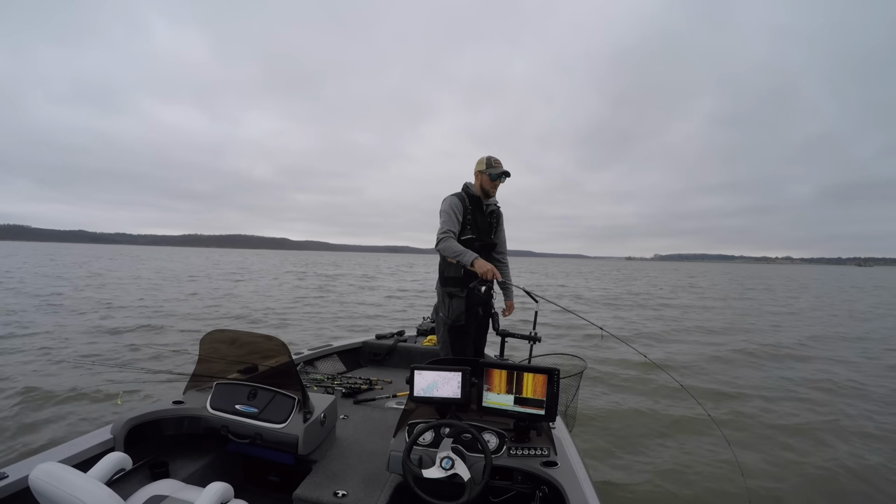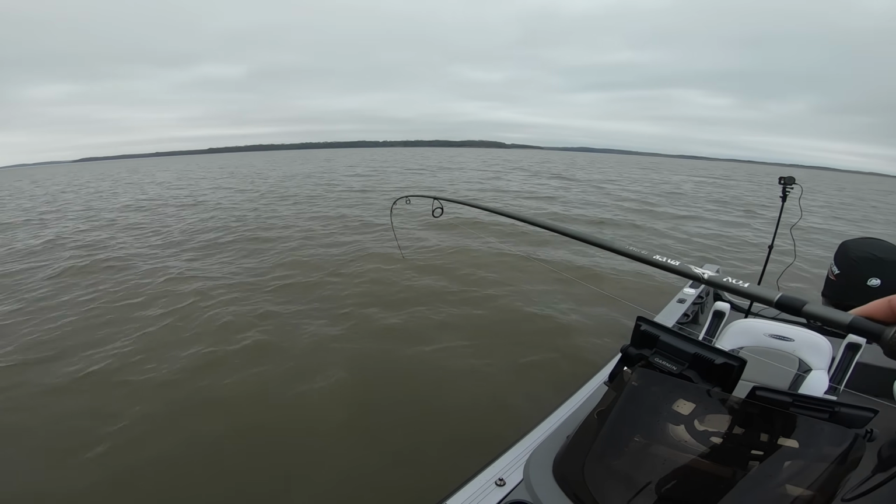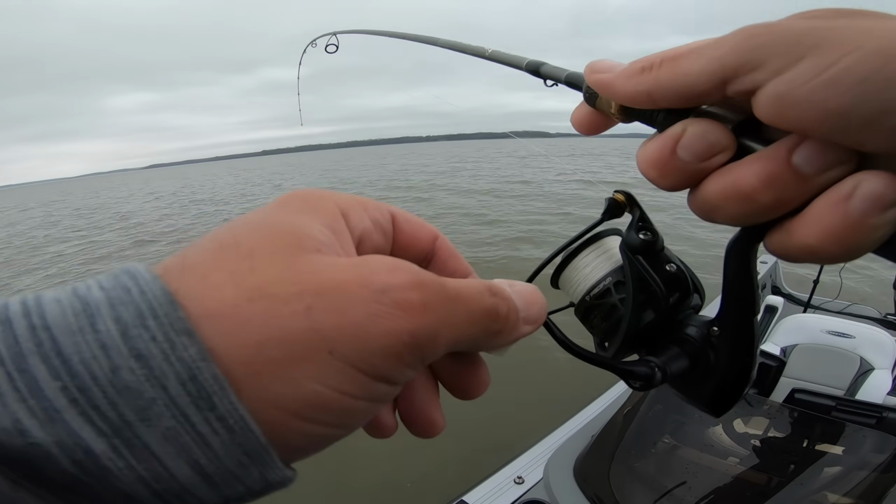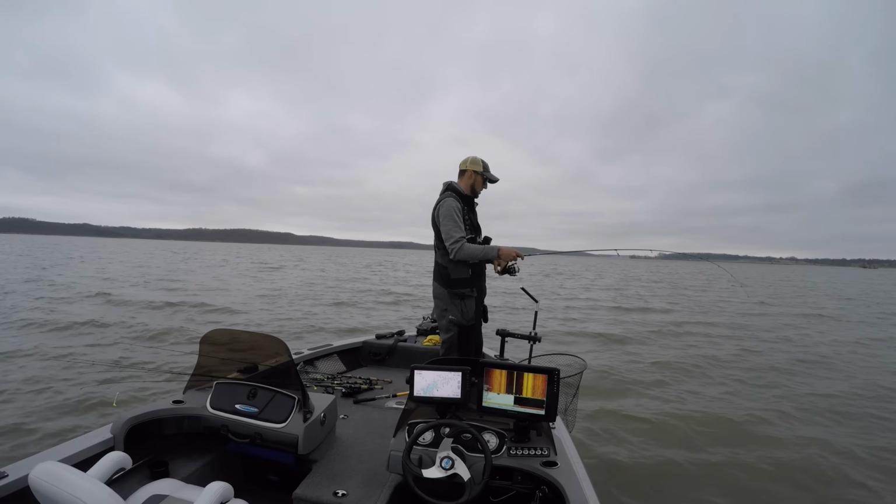Don't do it. That wind just died too. Literally, it's like perfect out here right now. And there's one other boat on the lake and he's about 100 yards away. Try and get this fish in before he gets closer.